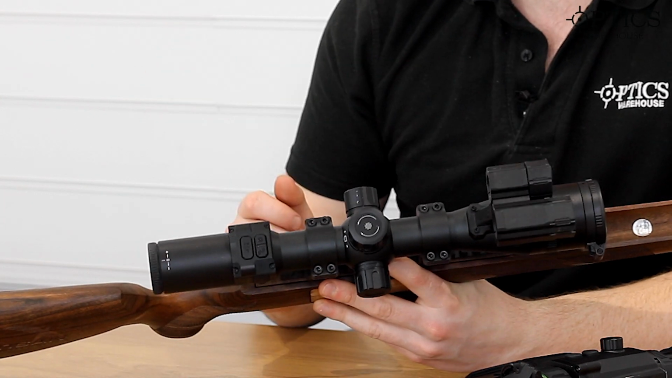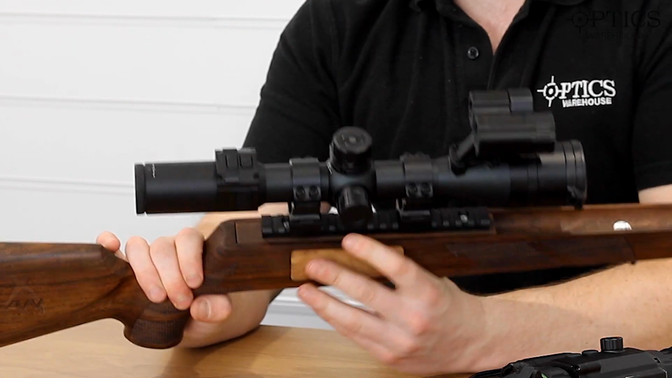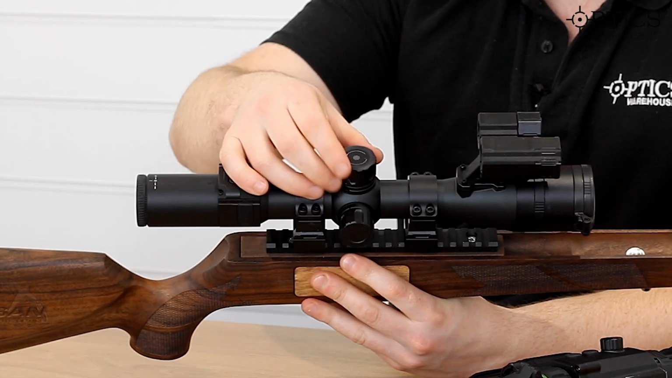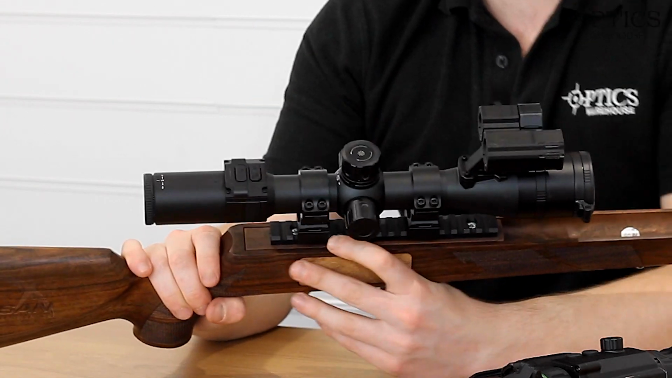Much the same as the Cheetah, you've got a nice simple menu system on the top, and of course you've got your on and off button. So that allows you to very simply go through the primary and secondary functions of each button. On the top, you've got your main menu, so you turn that, press it down, hold it, and you can go through your various functions.